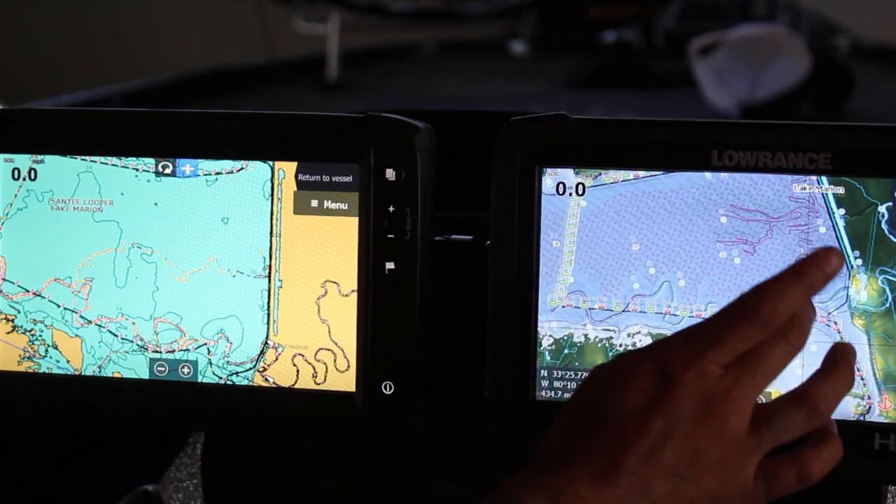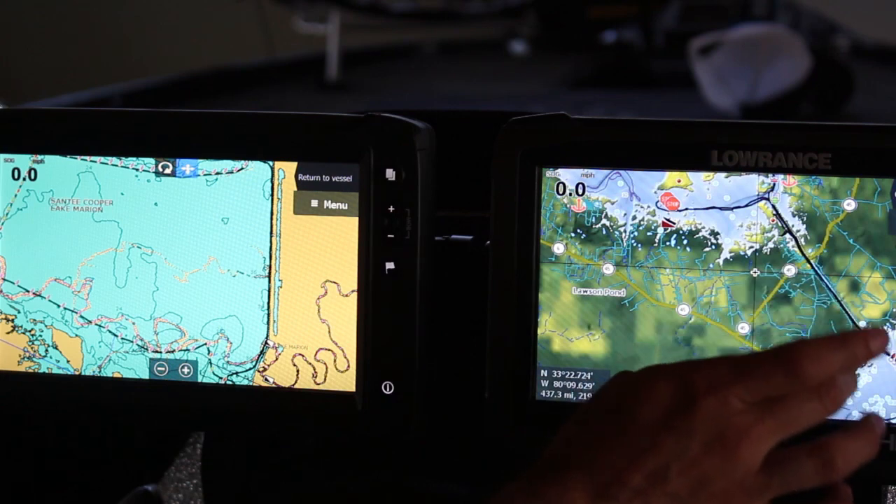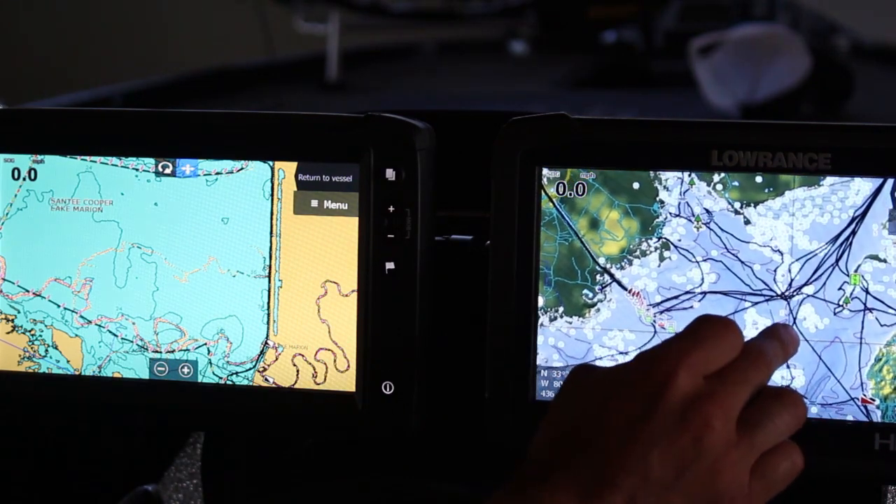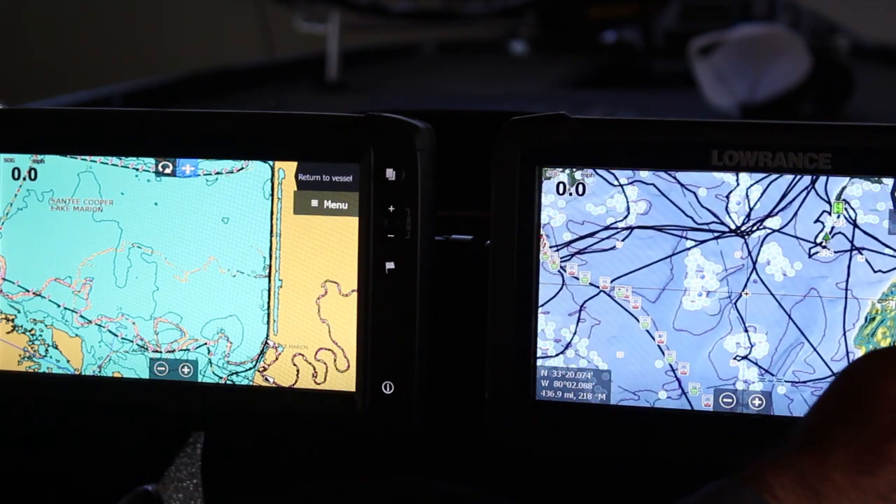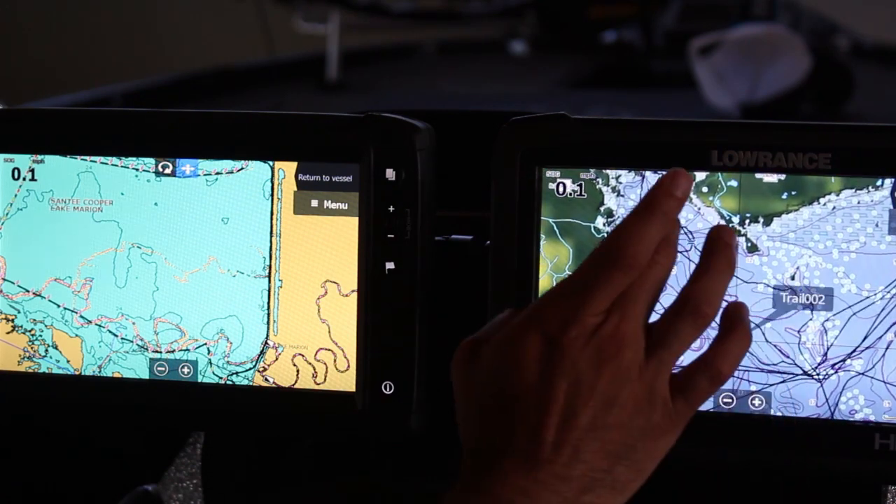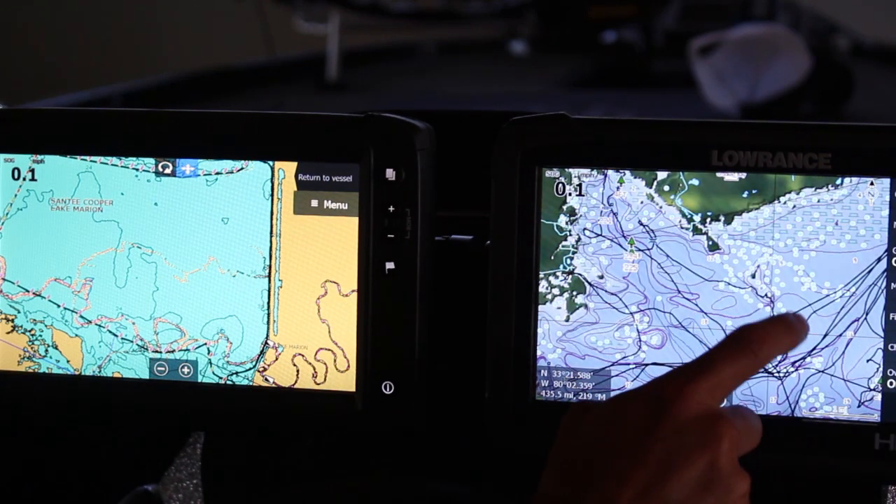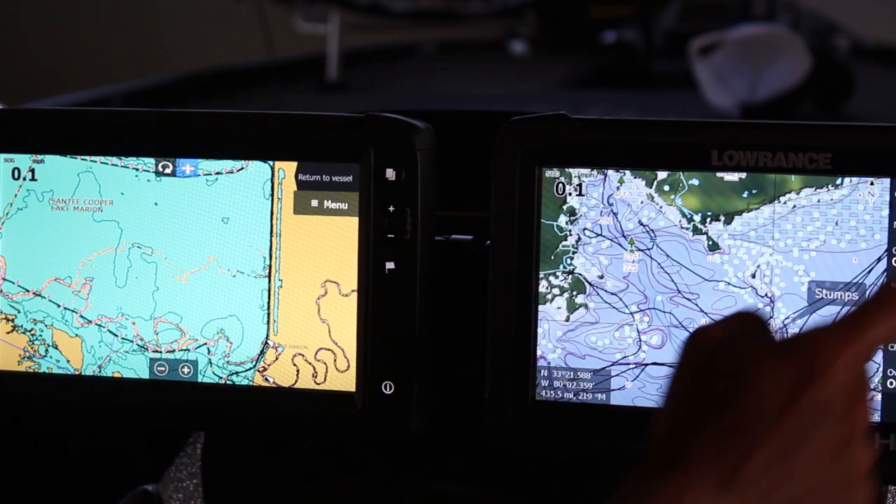Another thing about this Lowrance area, you see I put a few stop signs in there. That might be a good area you want to fish. As I come over here to this side of the screen, you'll see all of these blue dots. The cool thing is there's some really cool information you can gather out of this. If you click on one of these dots, click info, chart item, it shows you that it's a stump.